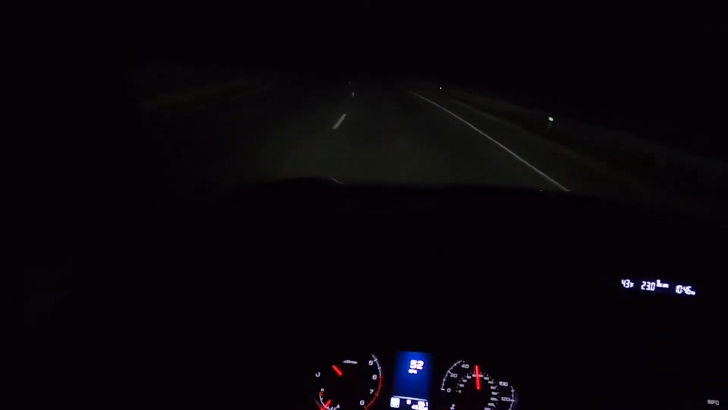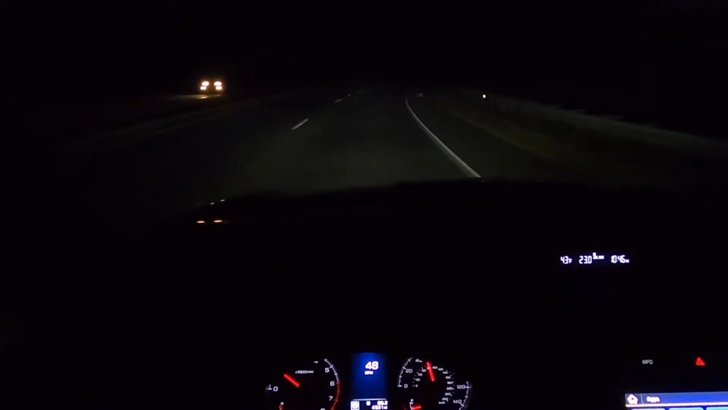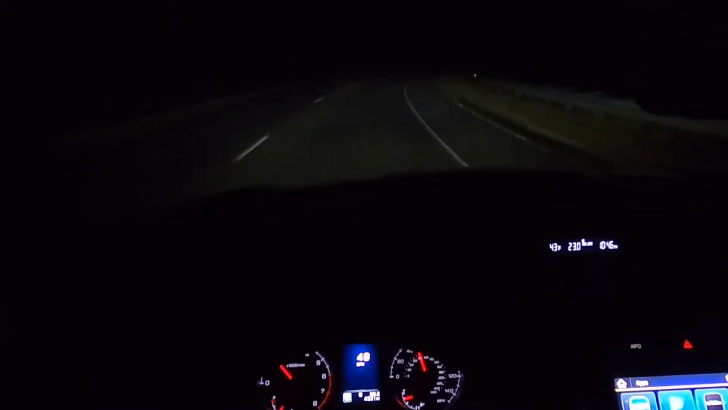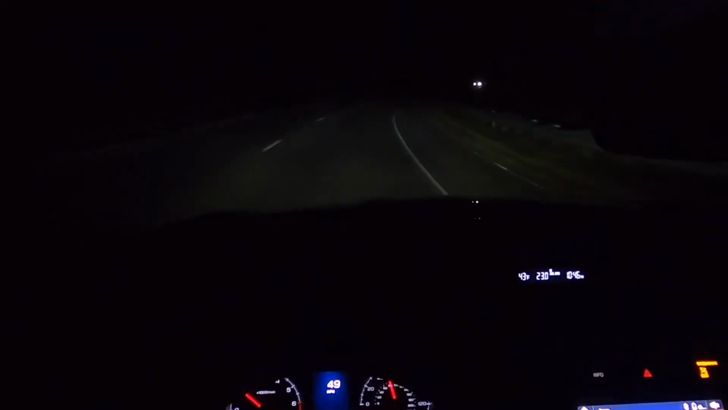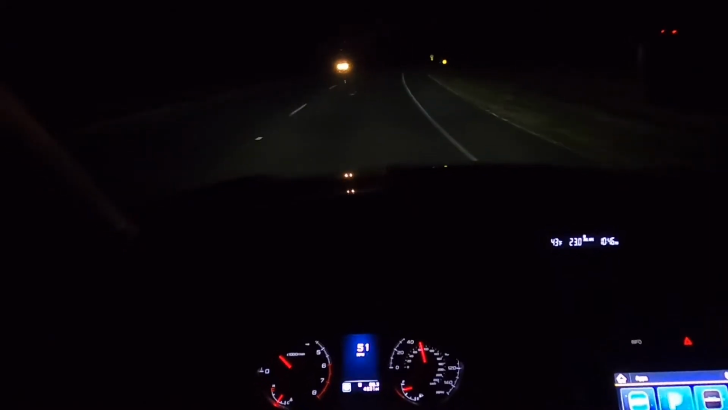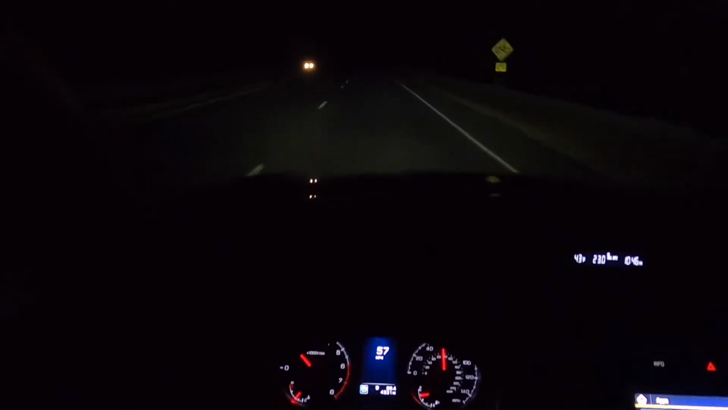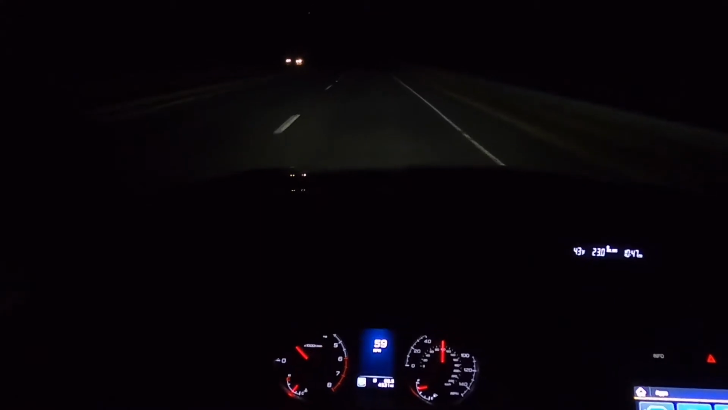With the 8 simulated ratios, you get a smaller gap, so it really does help out your acceleration. But what I like now is that it's acting like a regular CVT. I don't have to worry about it trying to shift again. It's just gonna be in CVT mode and utilize it from there. Keep my RPMs down, save me some fuel. It's really, really nice.